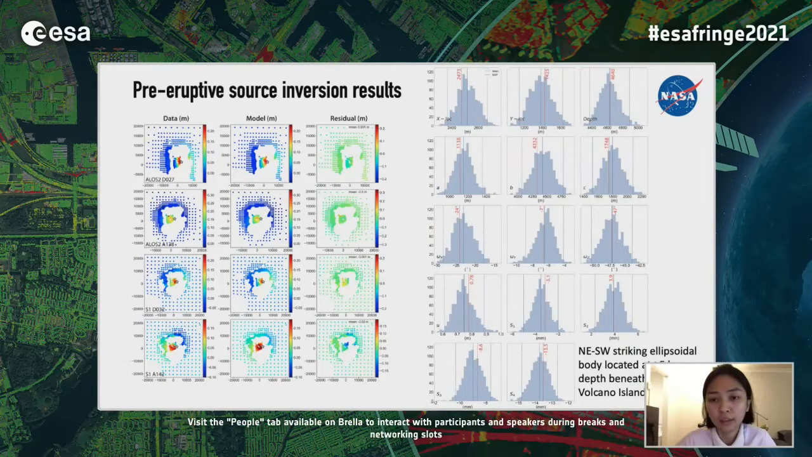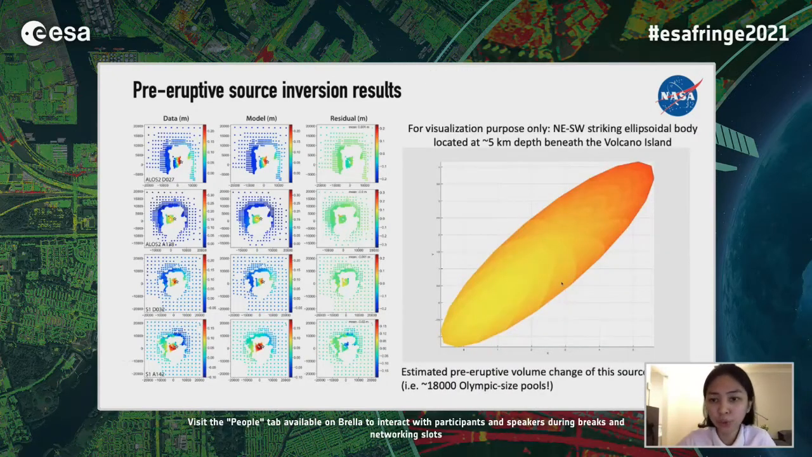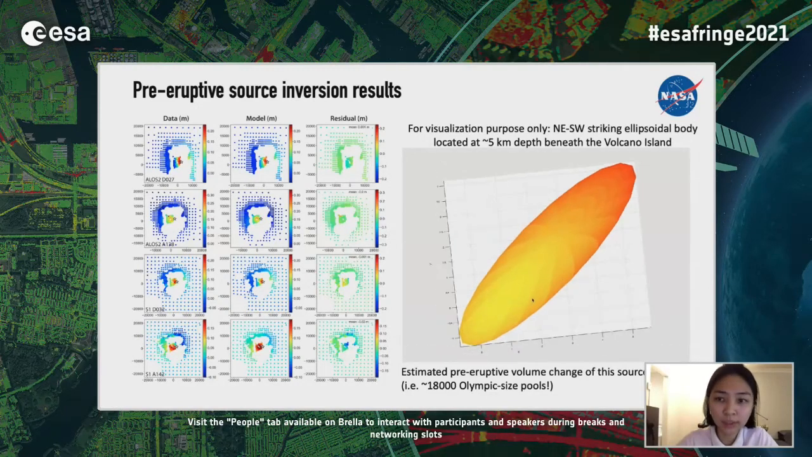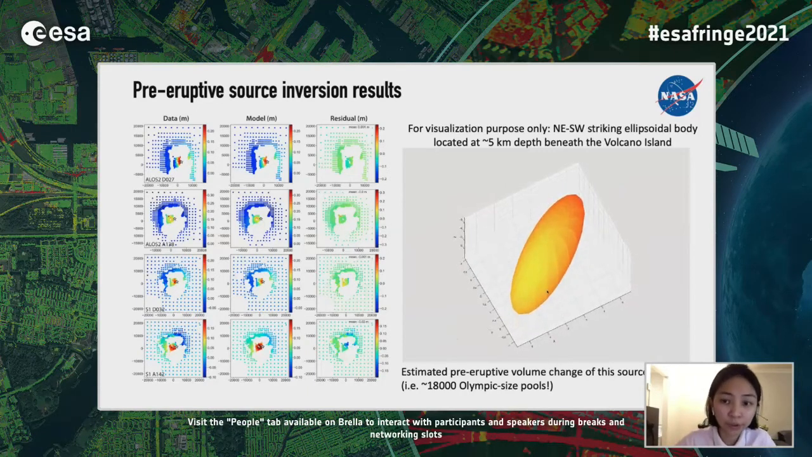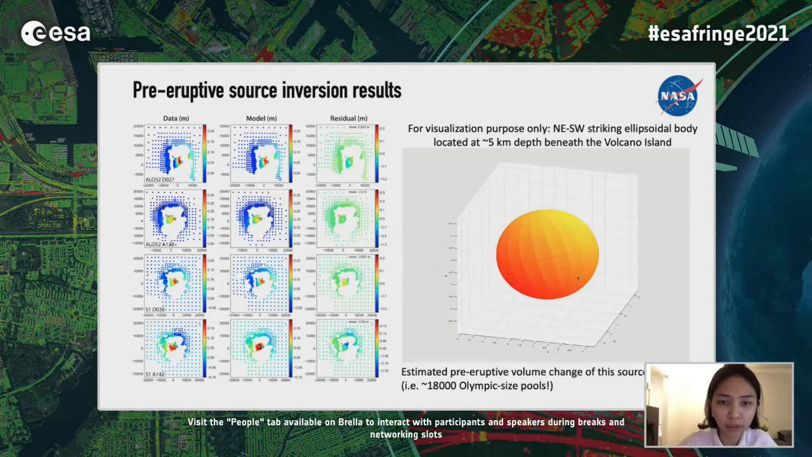And we find this, again, northeast-southwest trending ellipsoidal body, but instead of 4 kilometer depth, we found a deeper source, which is roughly 5 kilometers beneath the volcano island. And this depth is actually more consistent with previous studies using GPS and seismic data, although those previous works have modeled the deformation as a point source pressure. So just for visualization purposes, this is the ellipsoidal source beneath the volcano island, and we estimated that the volume of this source is roughly 45 million cubic meters, or roughly 18,000 Olympic-sized swimming pools.